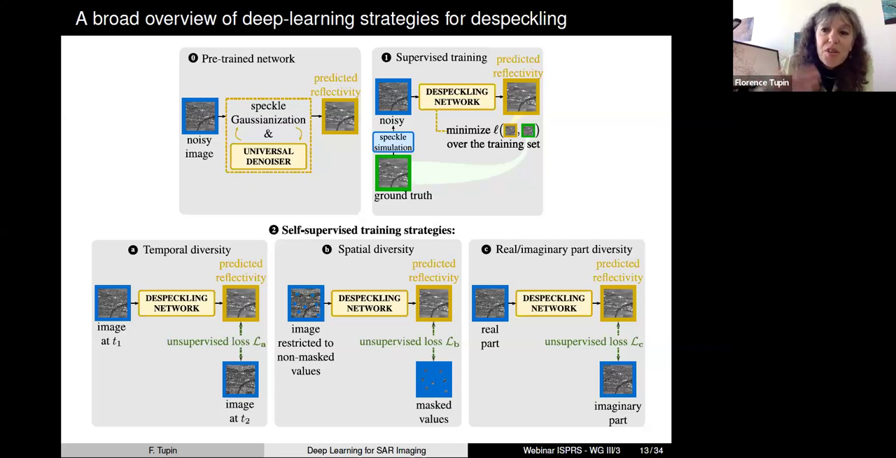I just have to multiply my ground truth image with the speckle. But the main problem is that real SAR systems have some point spread functions. They have some kind of multi-looking processing, oversampling, apodization, many different processing that will not really perfectly fit your speckle simulation.